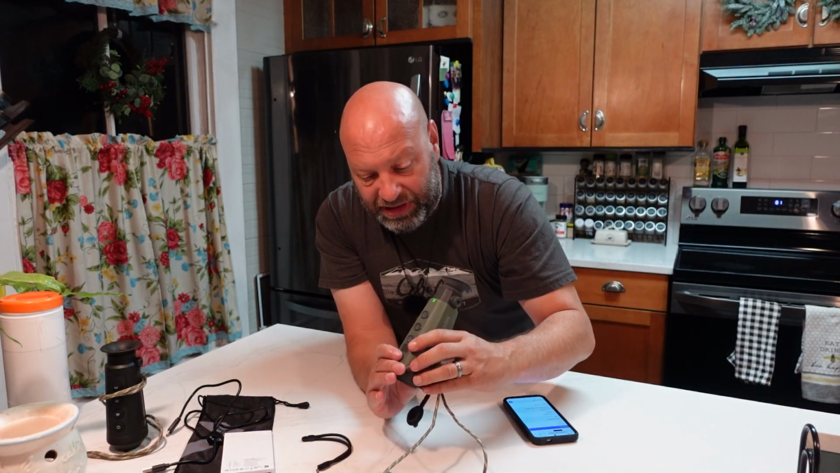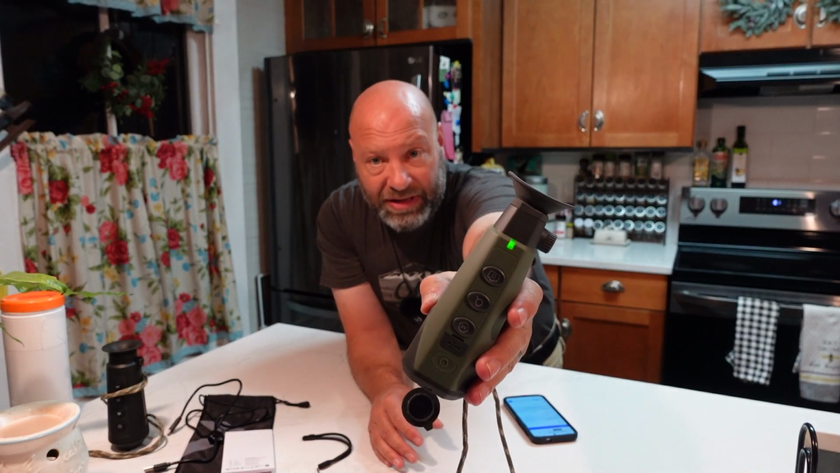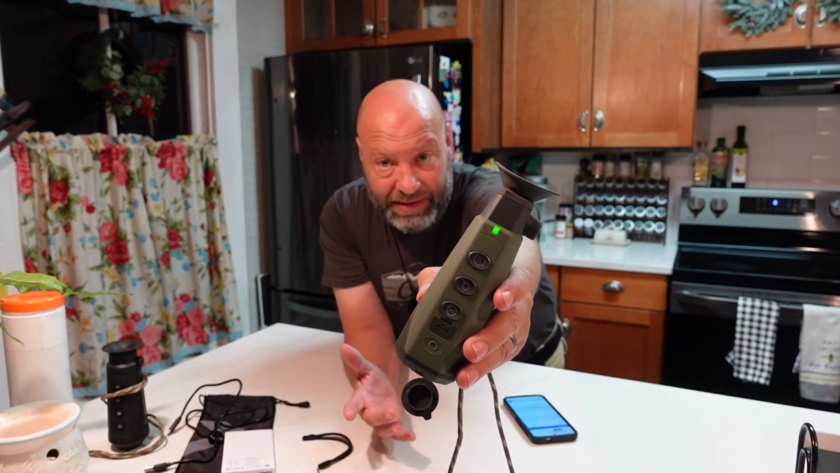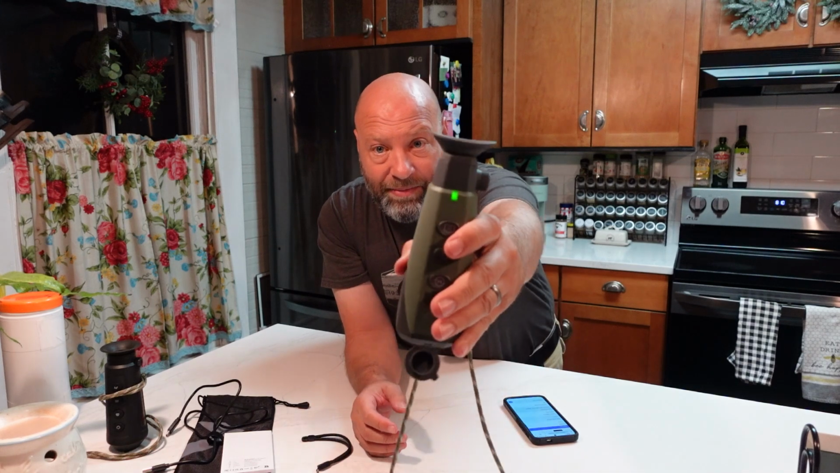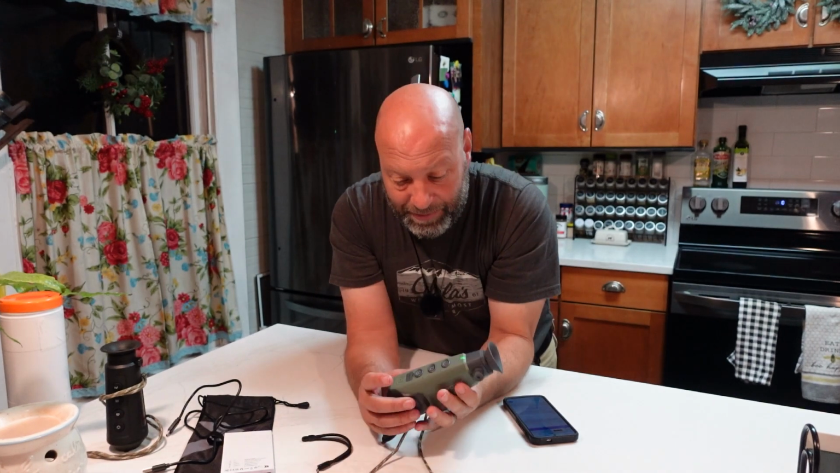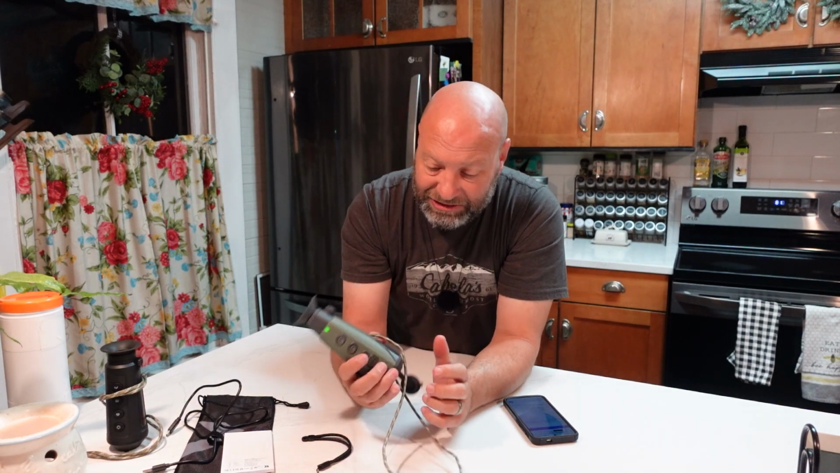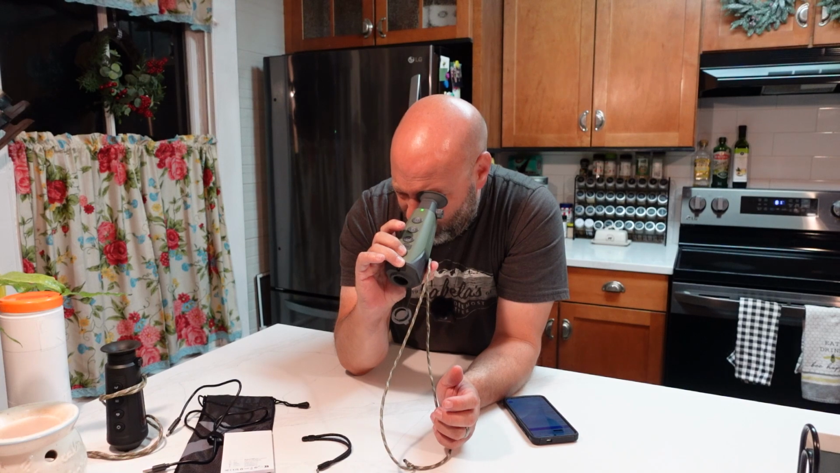If I put this into sleep mode by touching this, now it's off inside, and it's in sleep mode, and see how that green light is blinking? It lets me know it's in sleep mode, so it's ready anytime I need it. All I have to do is touch that power button, bam, that goes solid. We are back on and running, okay? So that is the beauty of that setup. Really nice, it gives you a warning when you're running low on battery, all that kind of stuff too. And we can power this right down and shut it off. 3, 2, 1, and done.